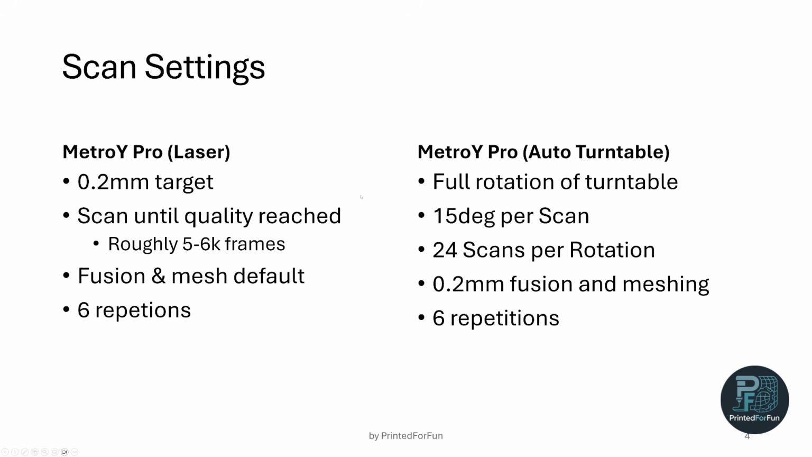In the auto turntable mode, I set the software to do 1 full rotation of the turntable with 15 degrees rotation between the single scans. So this calculates to 24 scans per rotation. And later I fused and meshed at 0.2 millimeters. And I also did 6 repetitions.